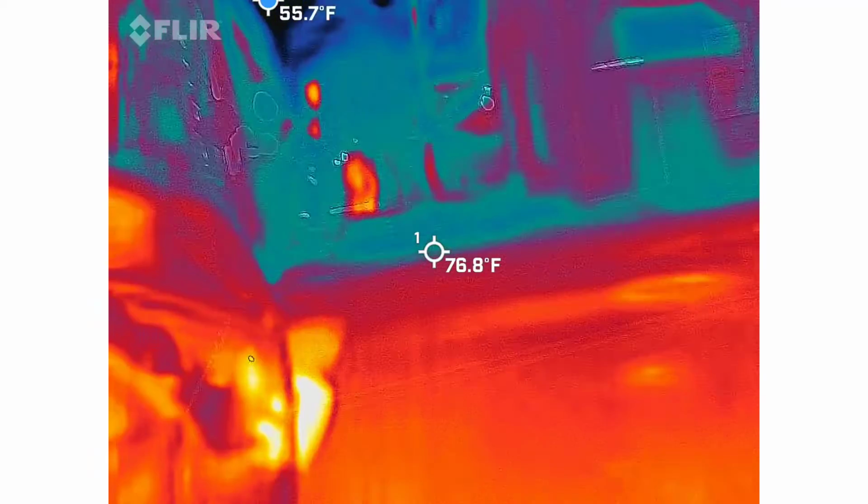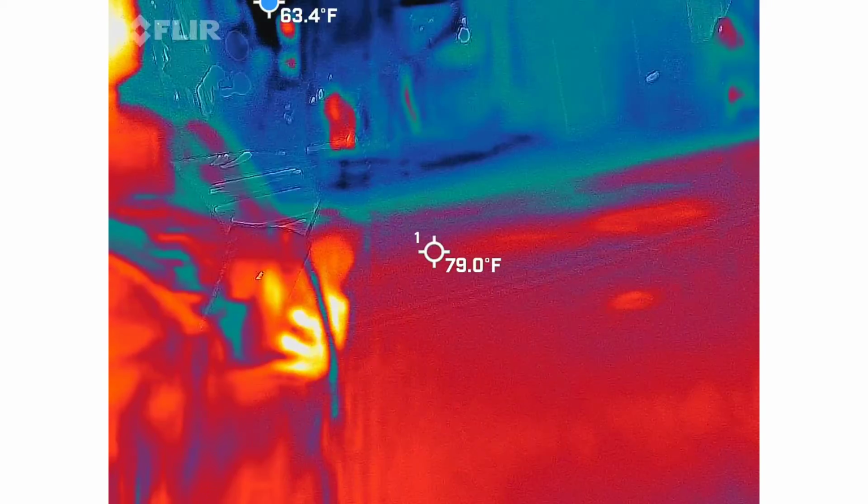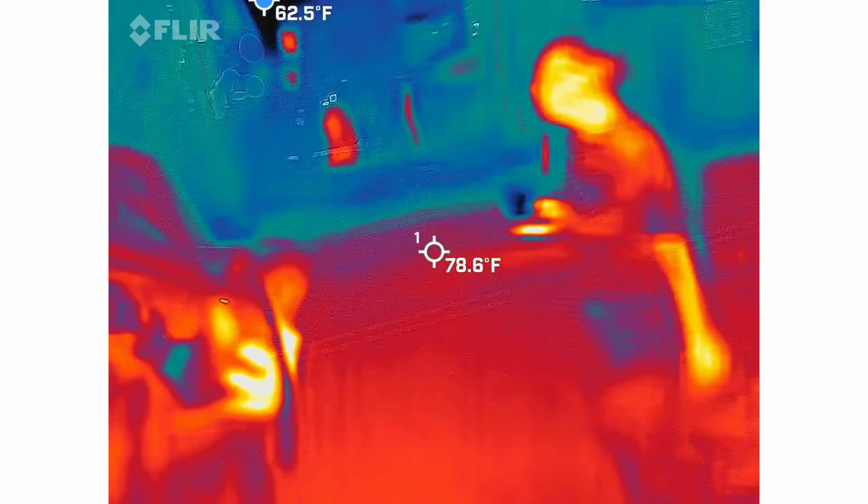So, is there a particular whistle? The things that I've caught where I can't debunk it, it's really faint and in the background.